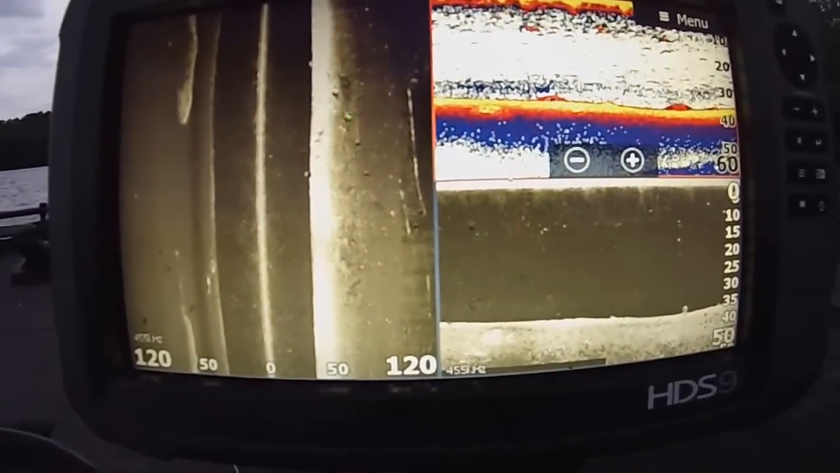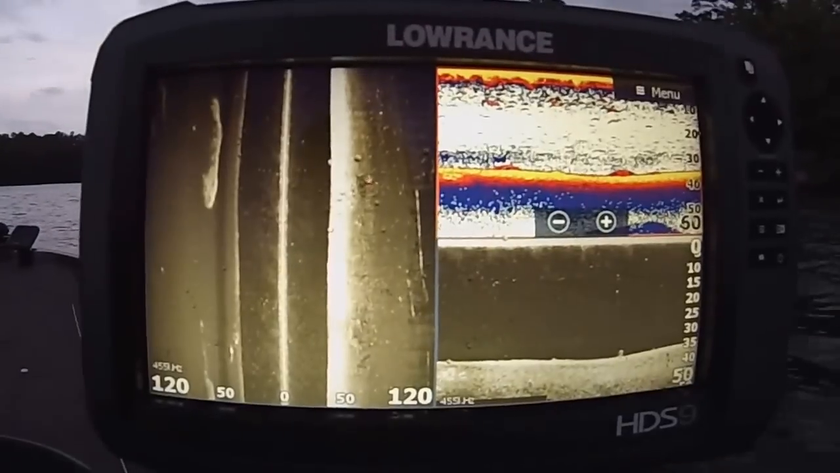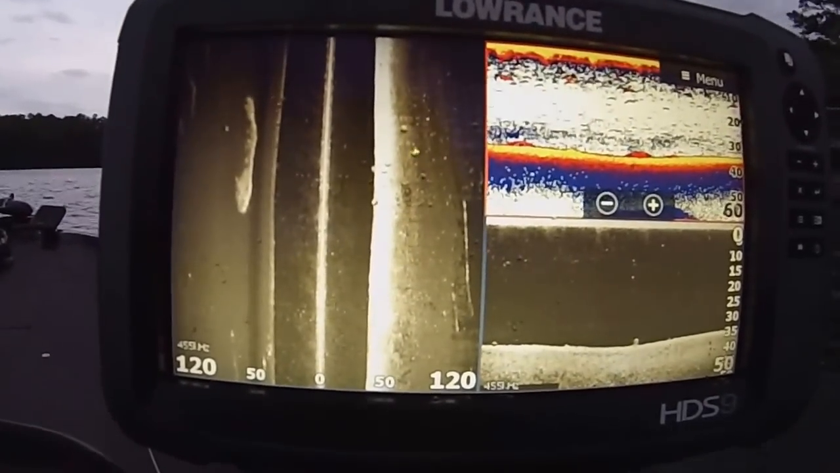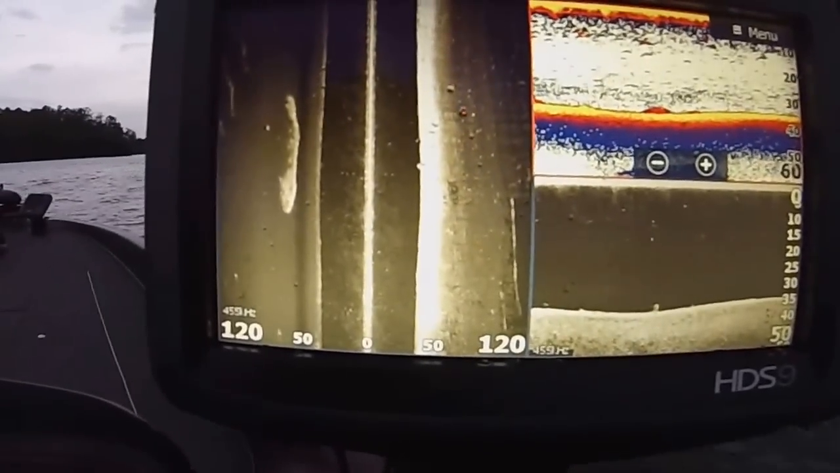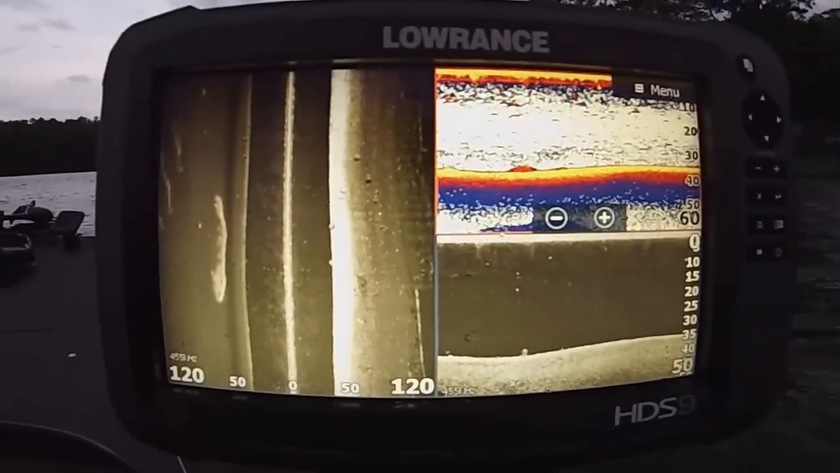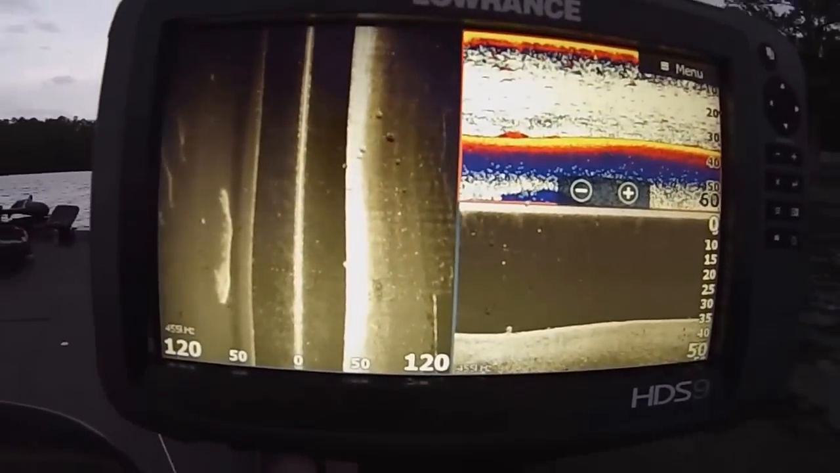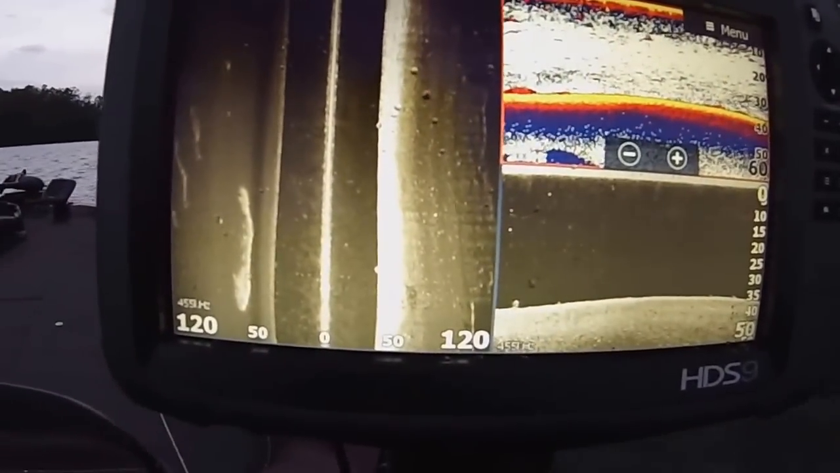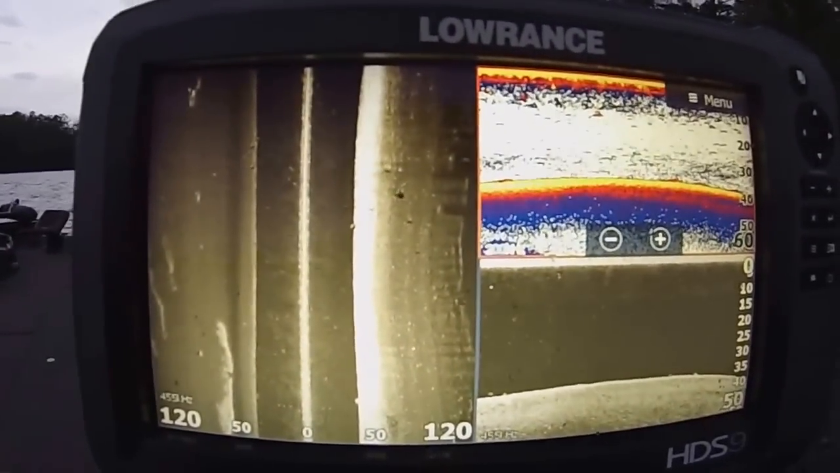Not really seeing a whole lot of activity here, but this is kind of what I do though. I'll cruise through an area before I fish it, or if I'm scouting a lake, I'm just running the motor, cruising around, looking, seeing what we got, what I want to fish around, because you want to fish where fish are. If there's no fish, there's no point putting the trolling motor down, because you're going to be wasting your time.